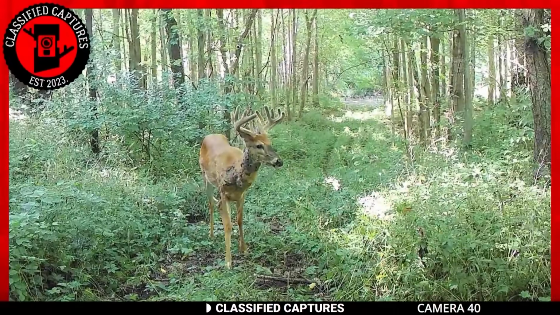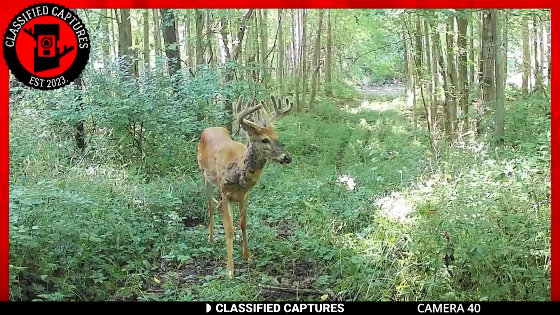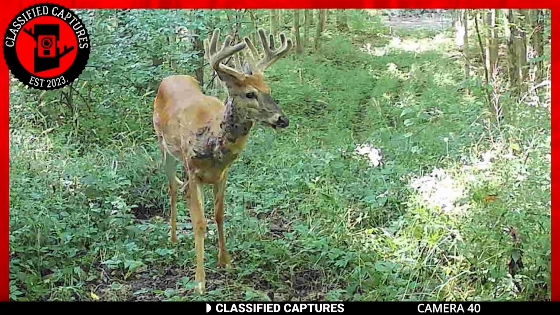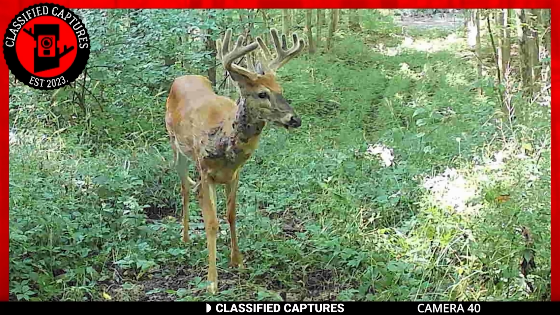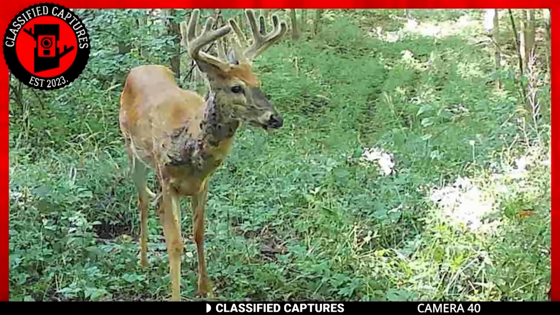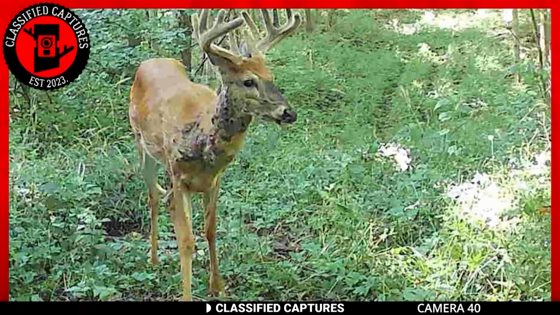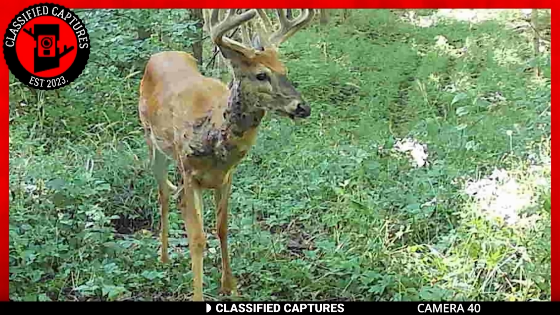Now for our next capture, you might want to brace yourself because it doesn't look pretty. Before you ask the question, allow me to answer. Yes, that's a deer, and yes, those are growths or warts around its neck. As disturbing as the image is, that's not uncommon for deer in the wild. These growths are known as fibroma or skin tags, and they result from various factors including genetics, insect bites, parasites, and poor nutrition, among others.